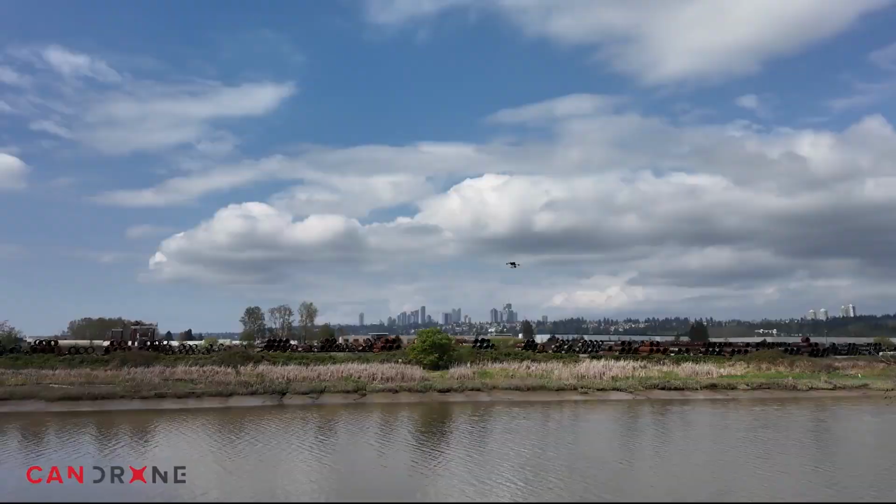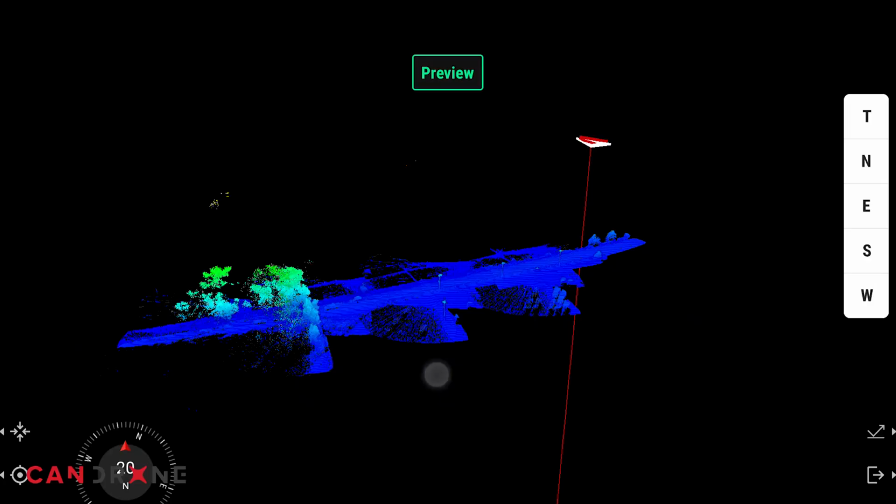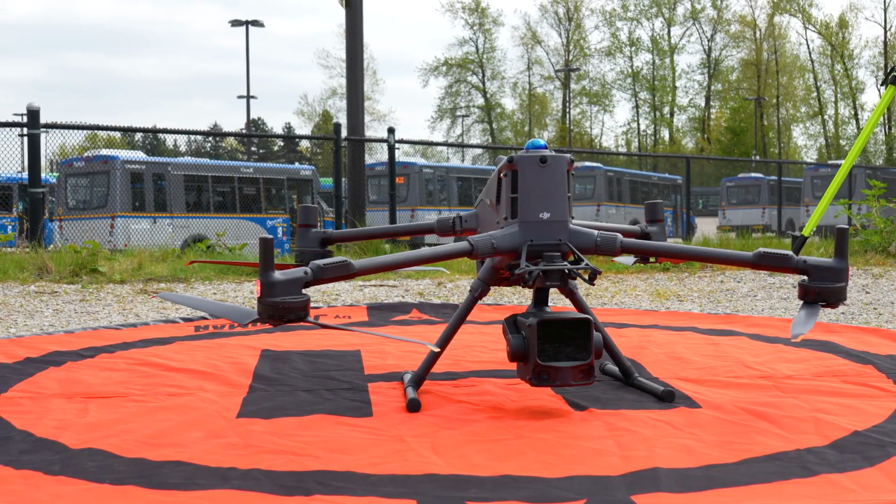Another thing that they're going to be using the drone for is flood analysis. Using the drone, they're going to be able to see how an increase in the volume of water will affect the community. They're making sure they're prepared for those kinds of situations.